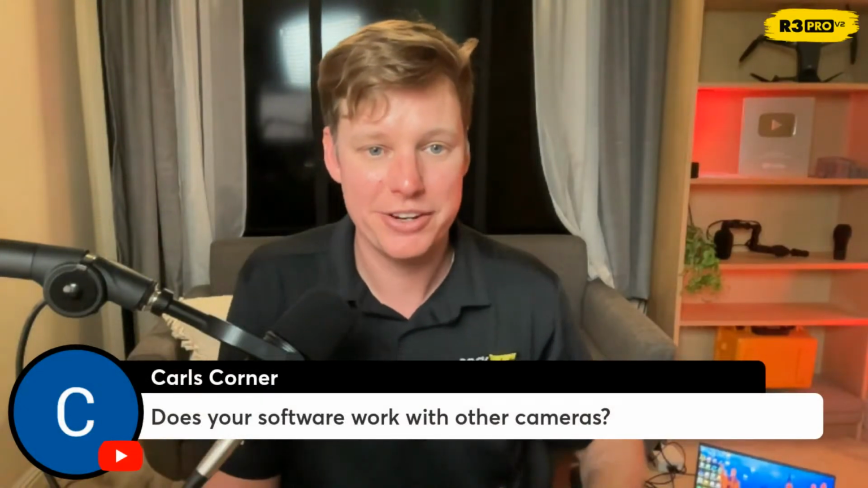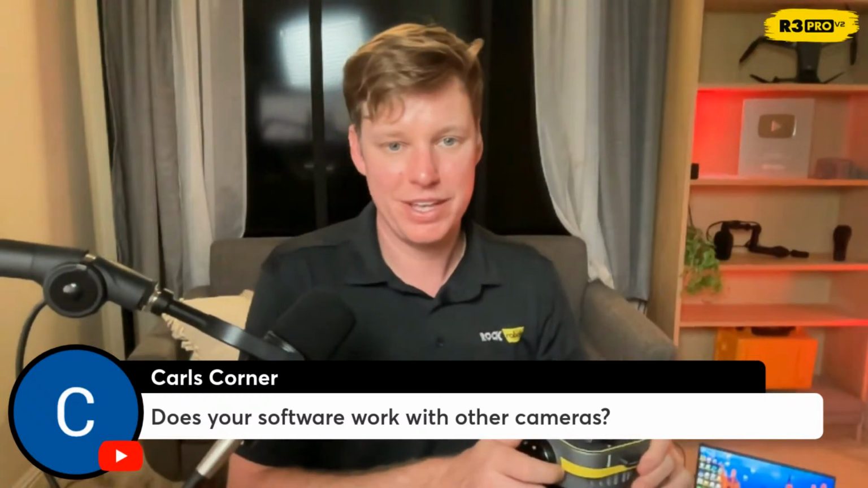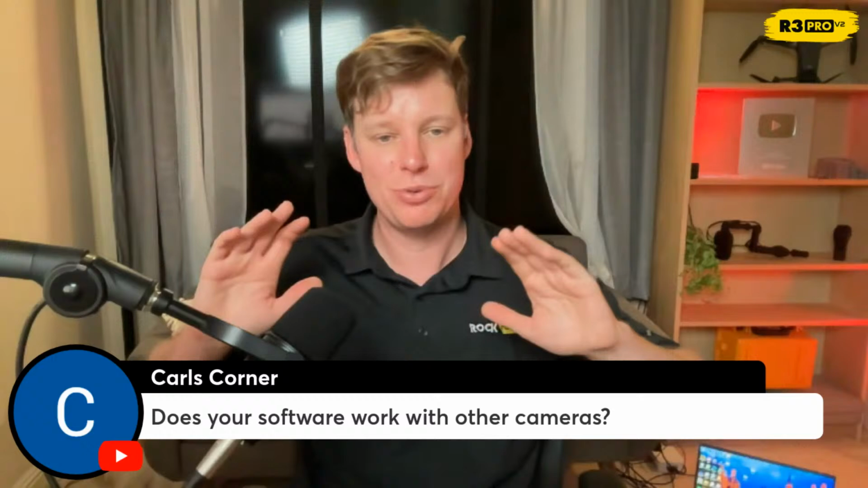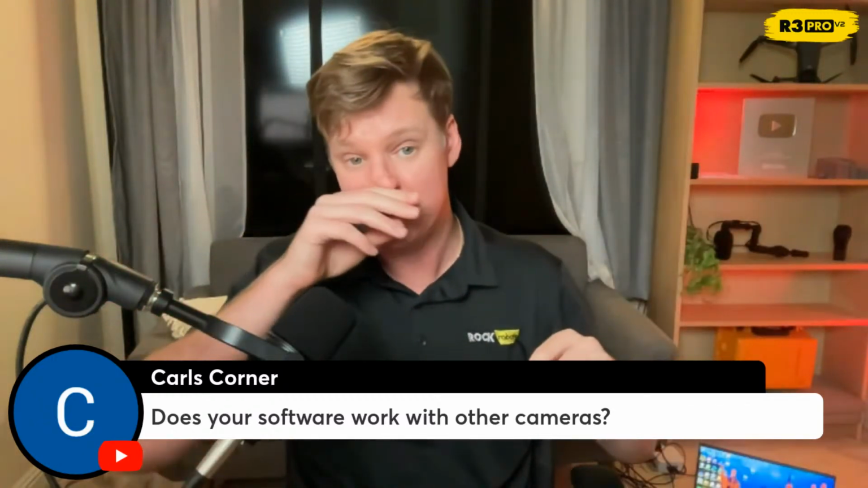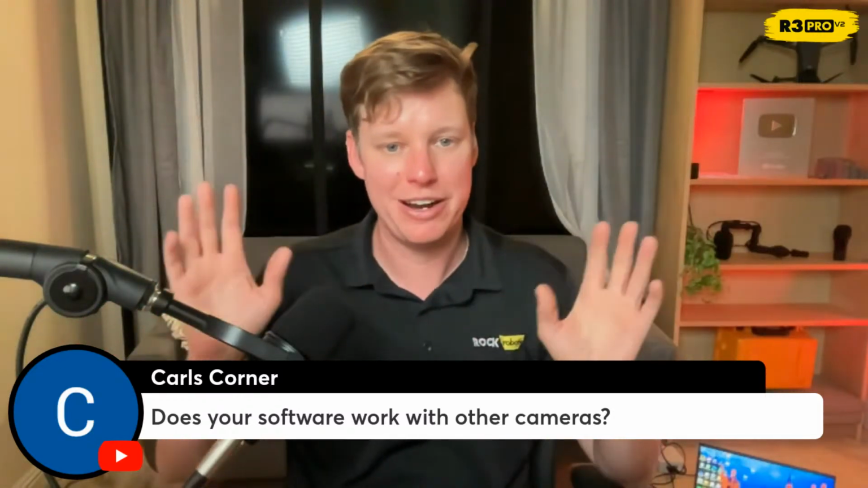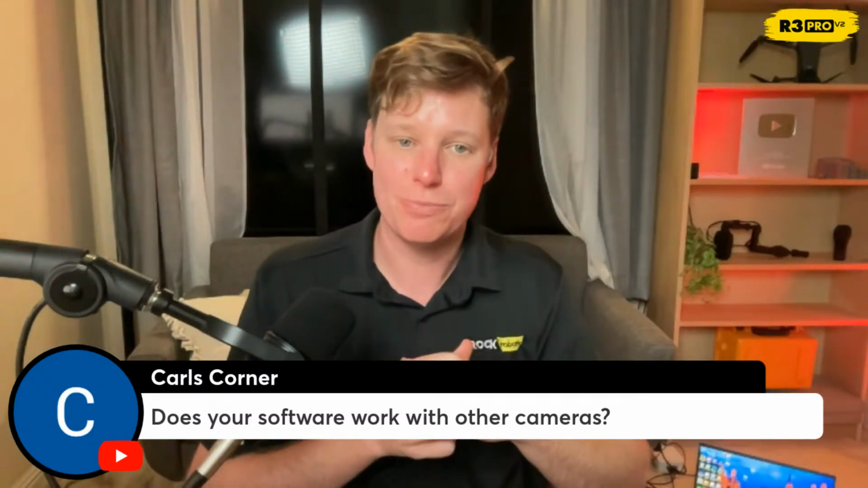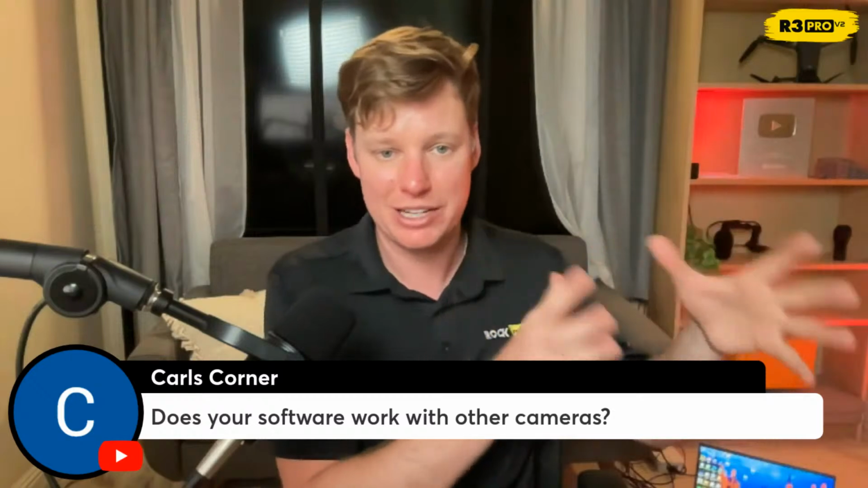Does our software work with other cameras? The ROCK Desktop is free for anyone to use if they just want to visualize data and have it as a visualizer on their desktop. It works really well for that. You can do measurements and play around with all of the different features of point clouds. The actual processing that we do to take the raw data and generate the point cloud is all ROCK specific.